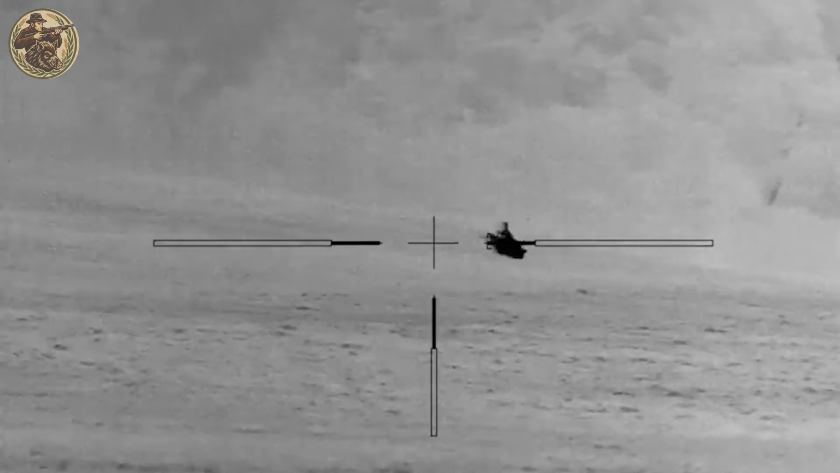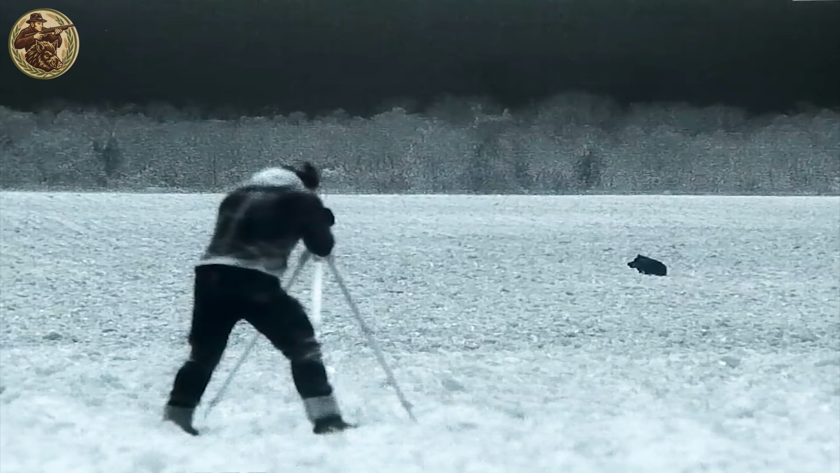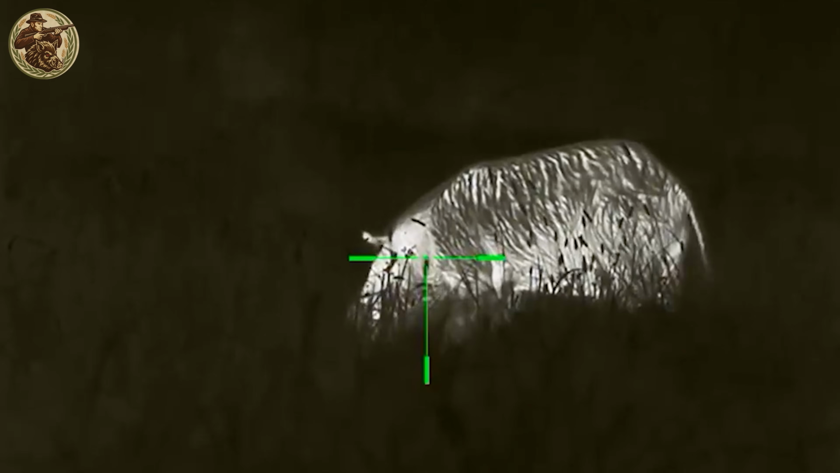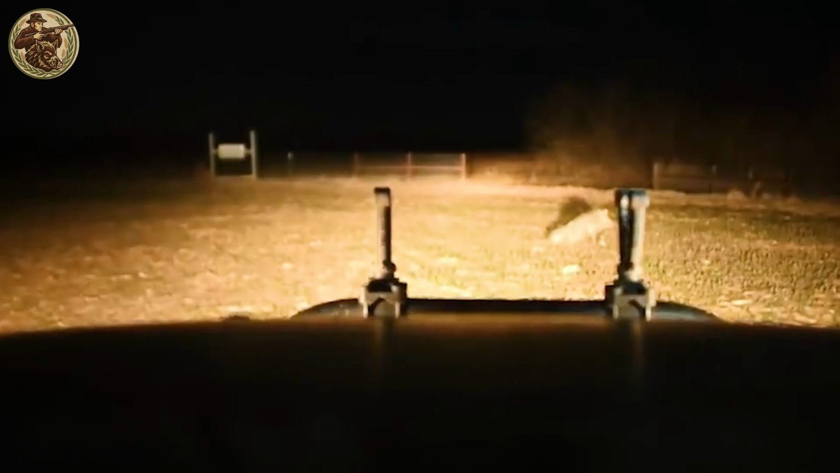Thermal scopes give hunters a powerful edge, allowing them to spot targets quietly from a distance, boosting their chances of a clean, successful hunt. As of May 31, 2019, Texans no longer need a hunting license to pursue feral hogs on private land, though a valid license is still required for public areas.